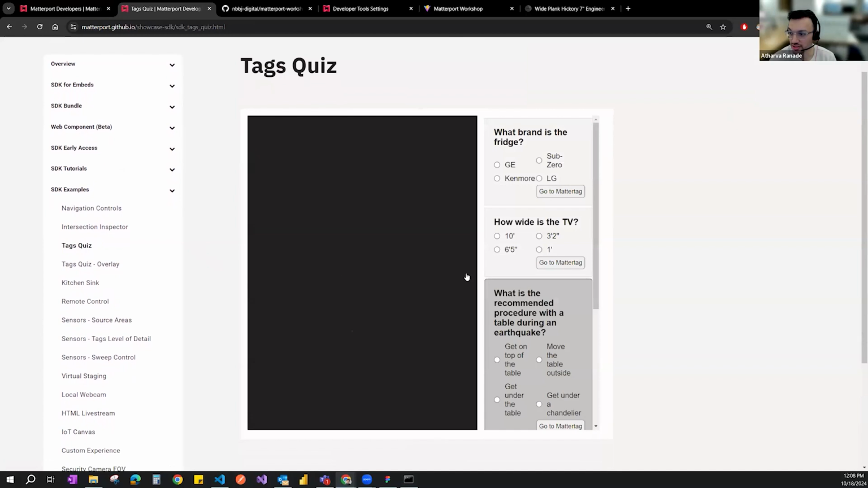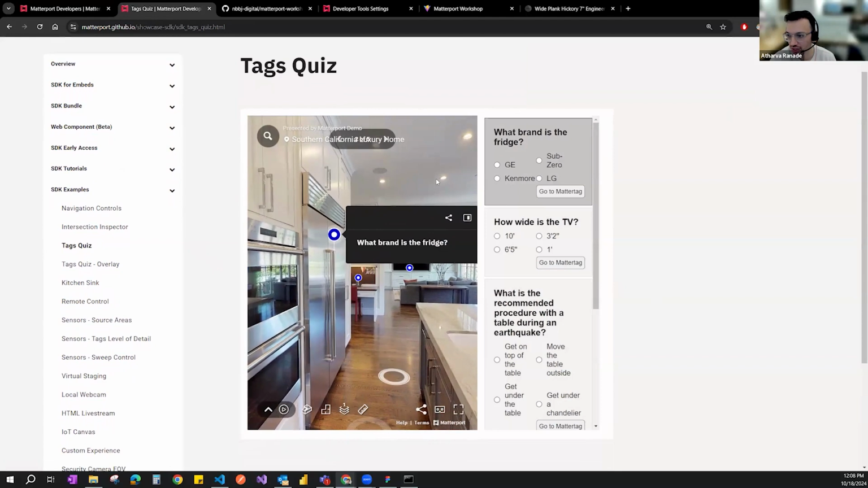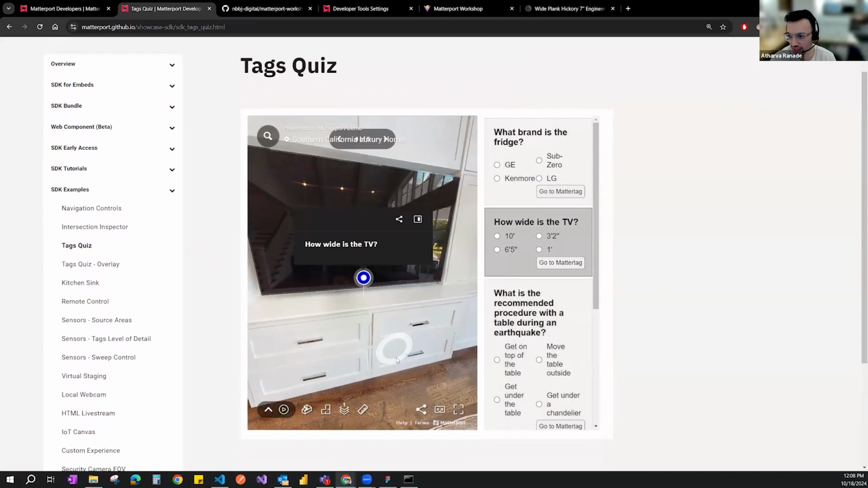There's also the tags quiz, which is helpful, where you can have some kind of a quiz set up, so you're feeding information back and forth. If I go to, say, what brand is the fridge, just go to the Mattertag, it would open up that location, and then you can answer these questions. You know, how wide is the TV? You can go to that particular location and then answer questions.